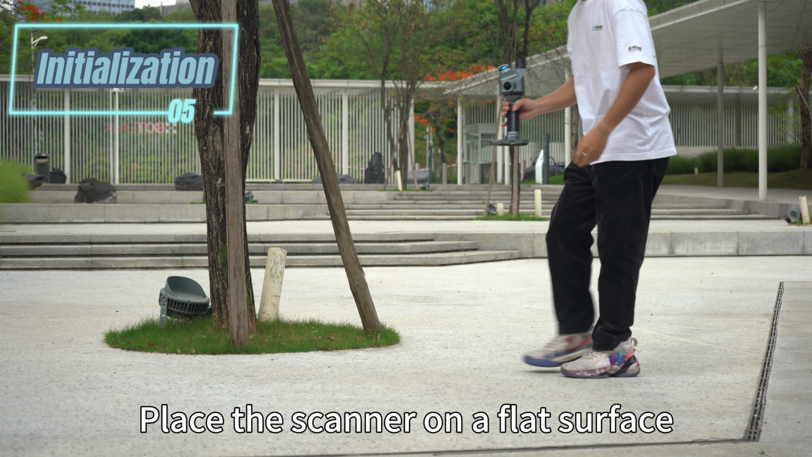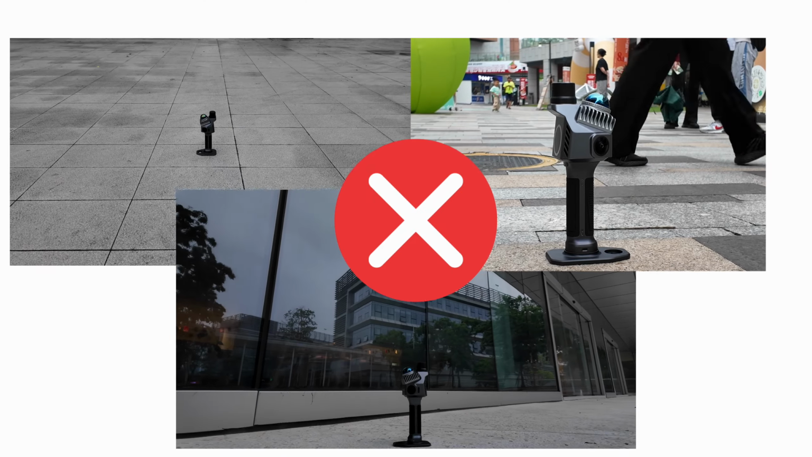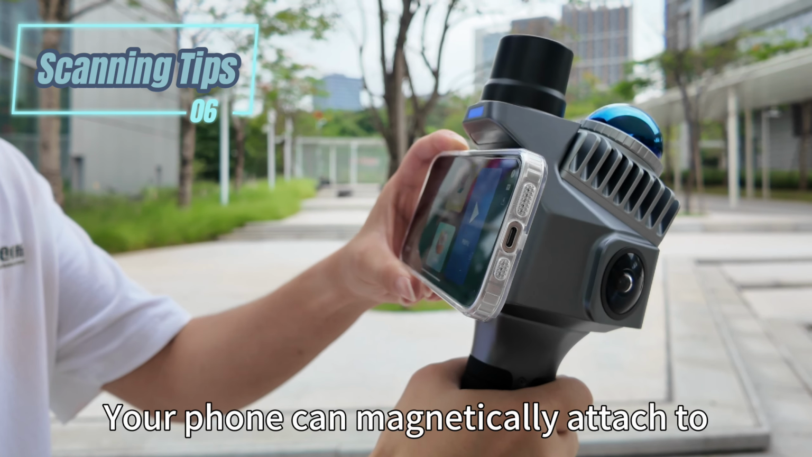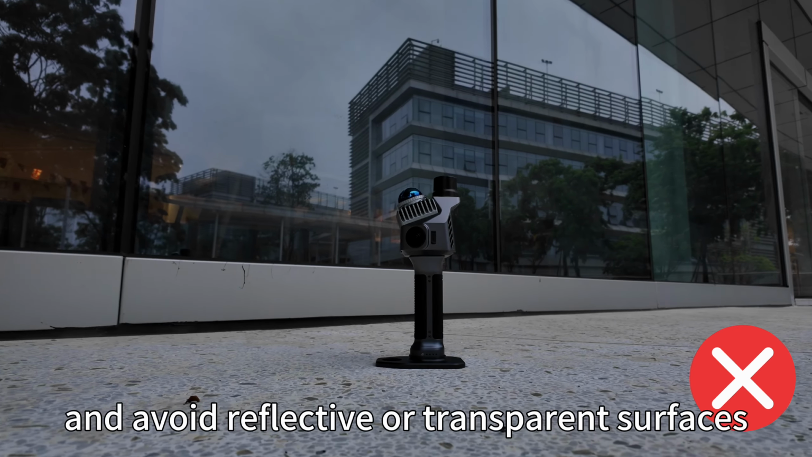Place the scanner on a flat surface, facing a distinctive static object. Avoid reflections and movement. Move at 1 meter per second with a steady hand. Your phone can magnetically attach to the scanner for convenient viewing. Keep at least 50 centimeters from walls, and avoid reflective or transparent surfaces.